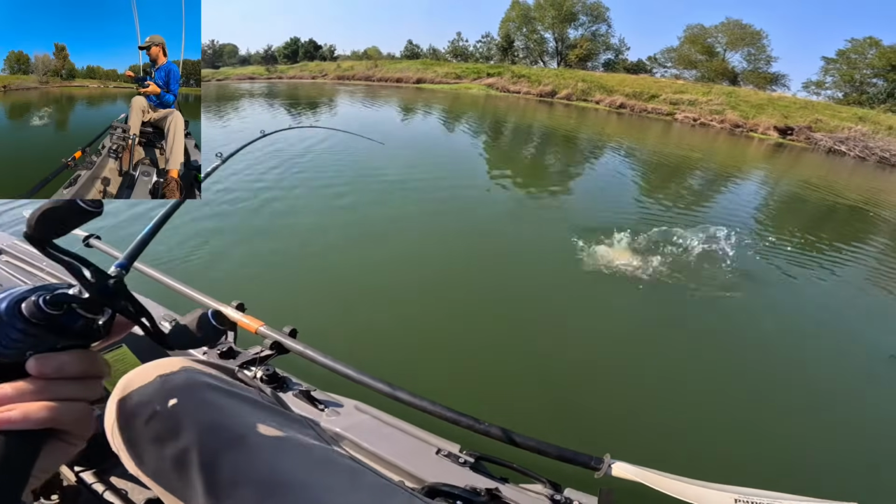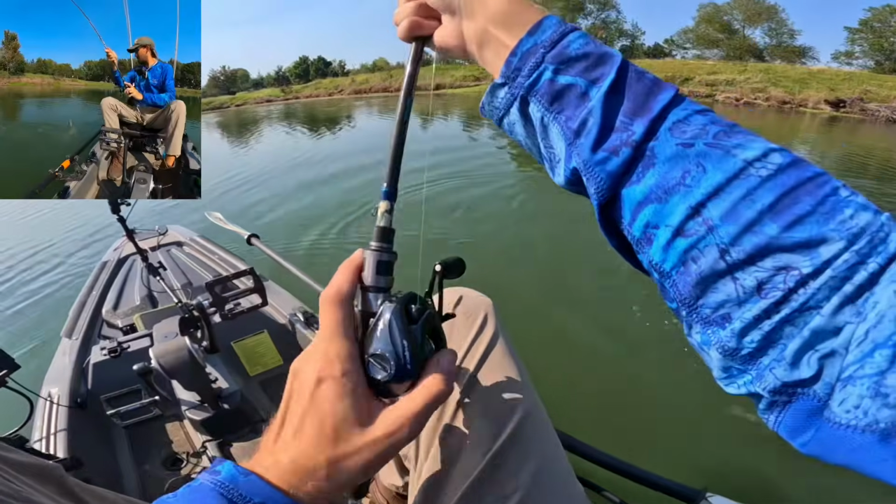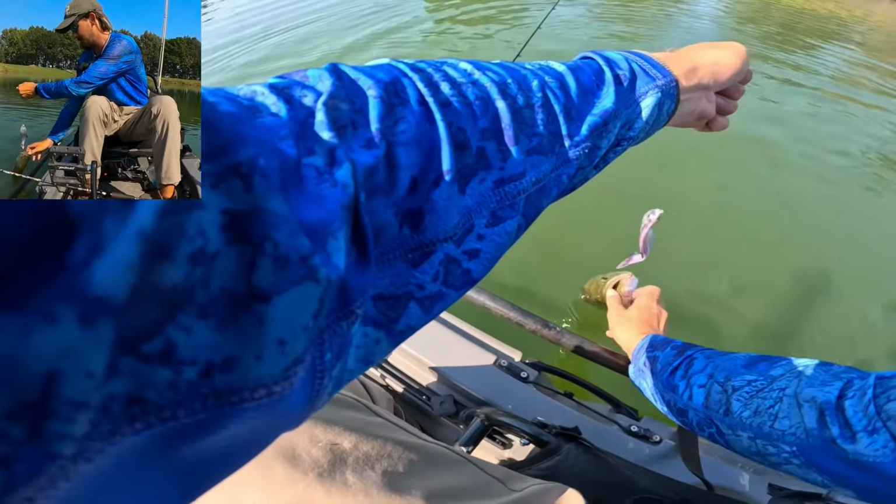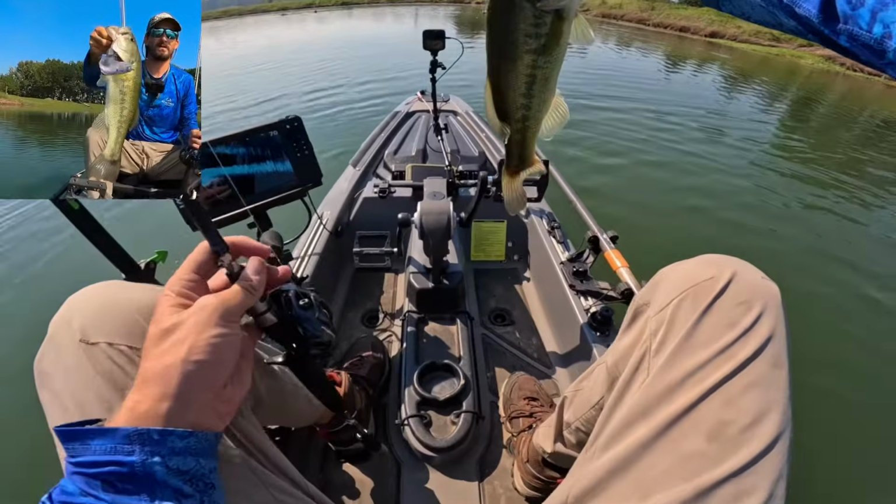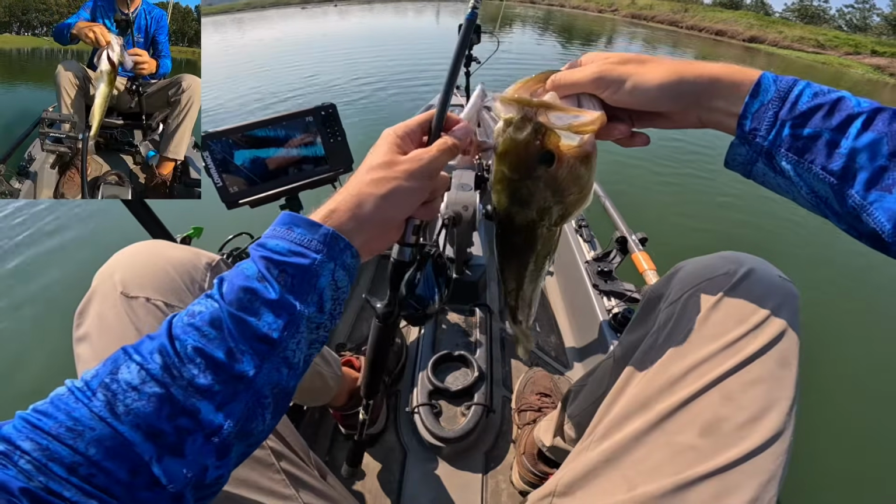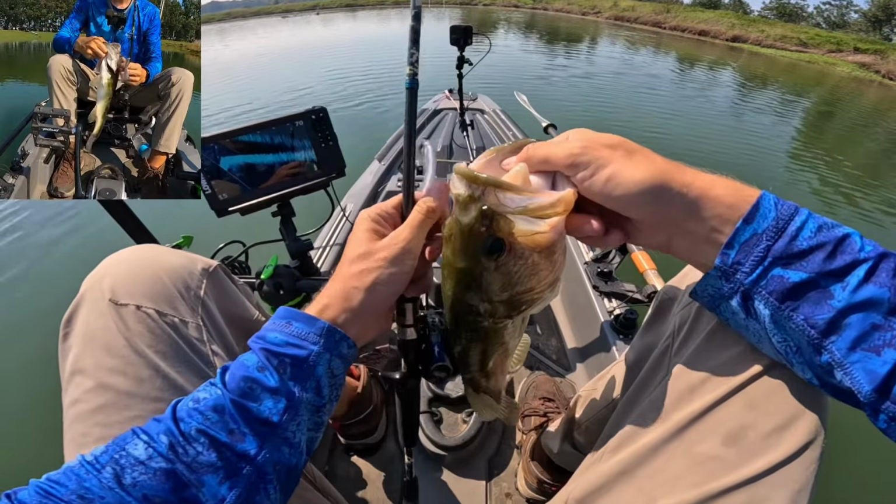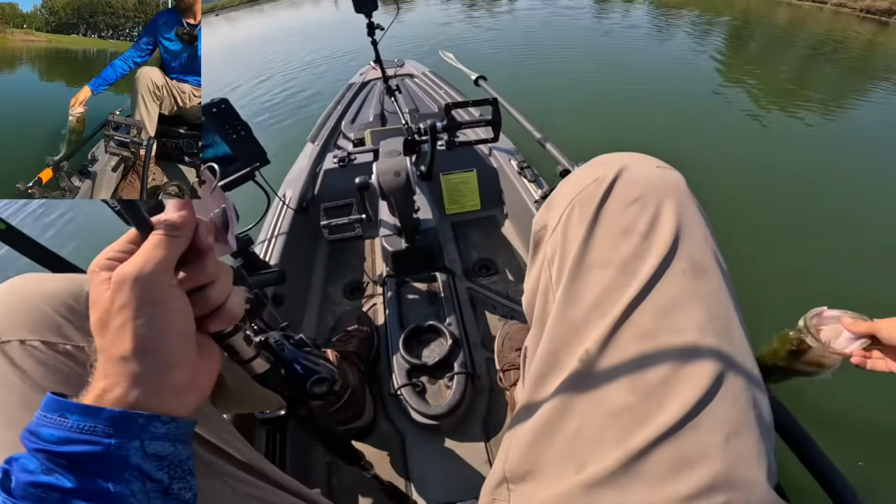Oh, it's a big one. Nice. Solid fish on the 6th Sense Panorama 6-inch. First one of the day. Saw him sitting up on the surface, threw this right to him. Ate it instantly. Good fish.